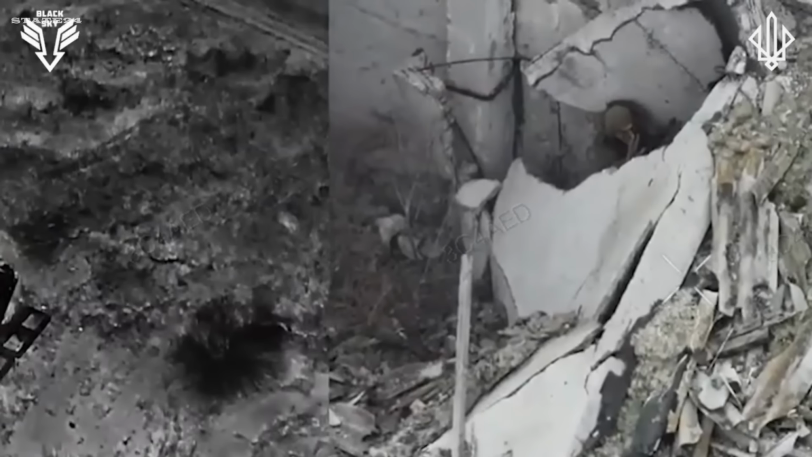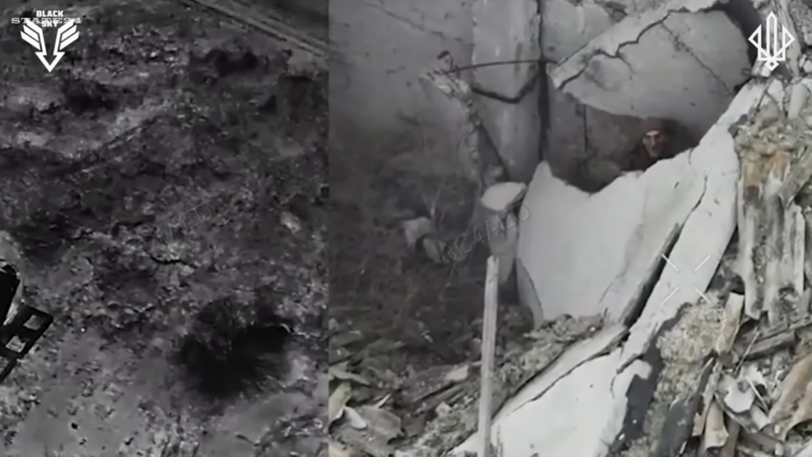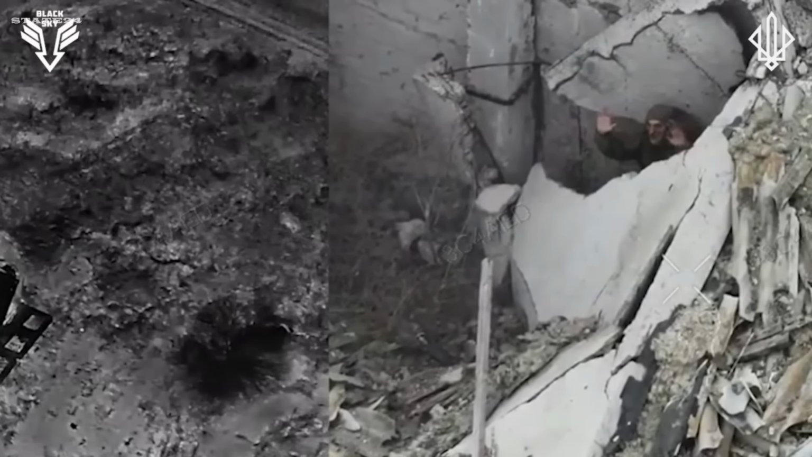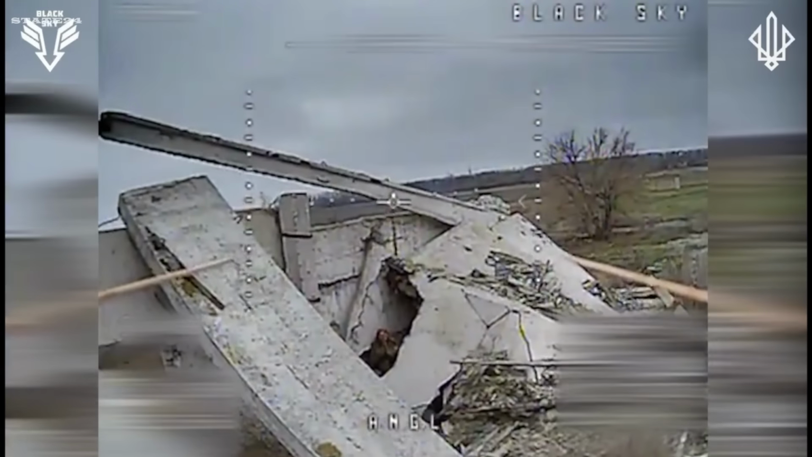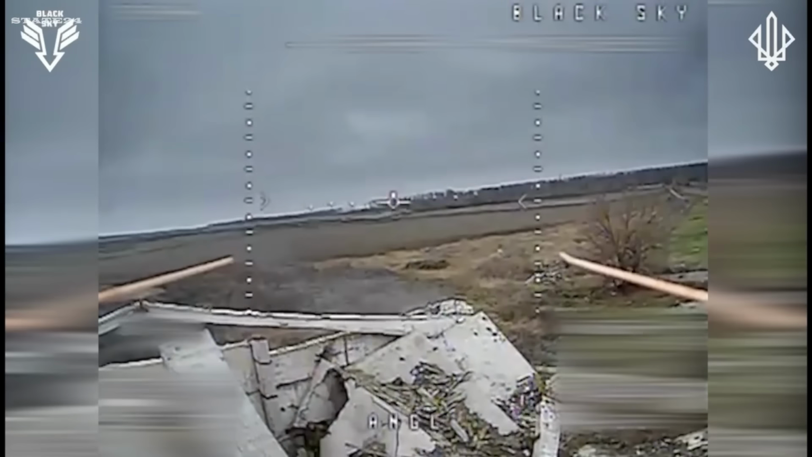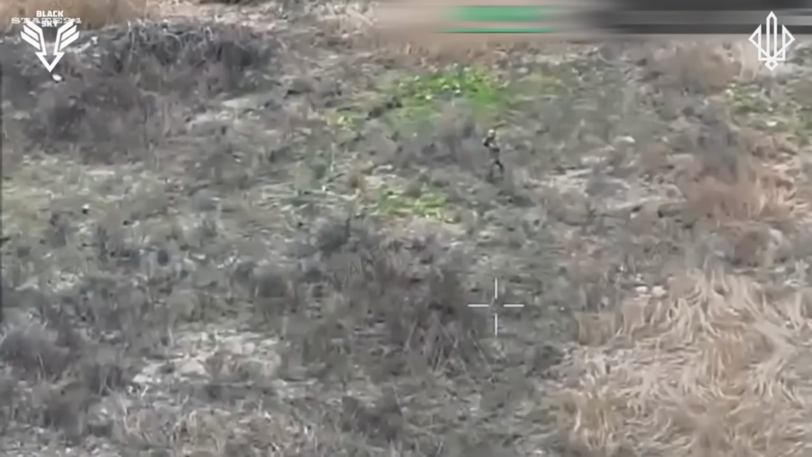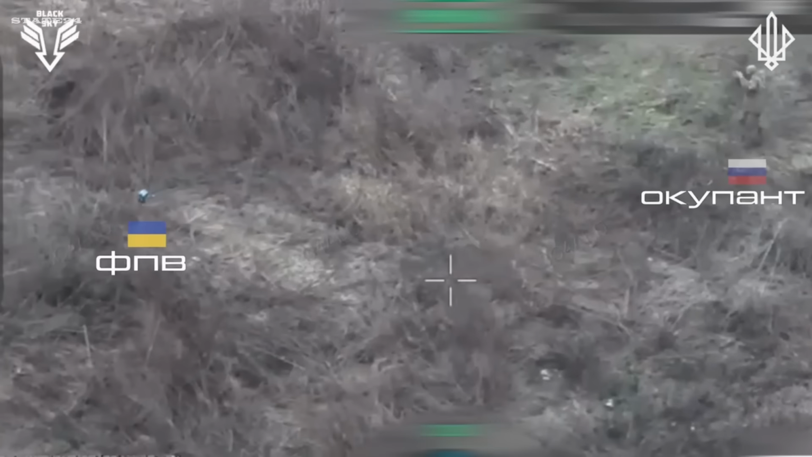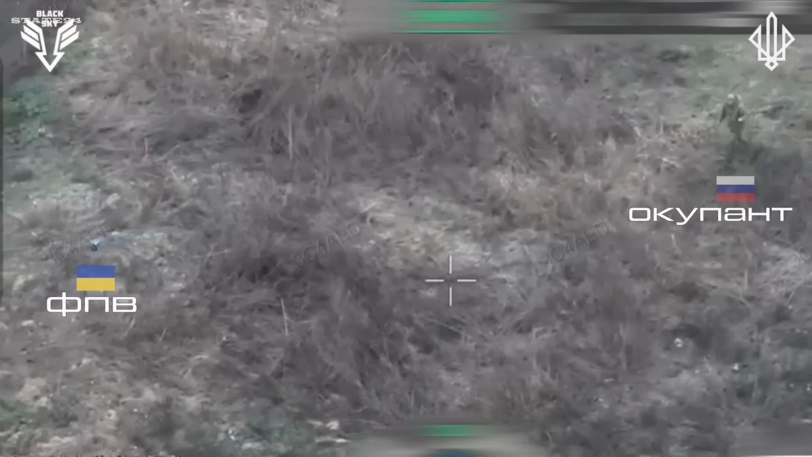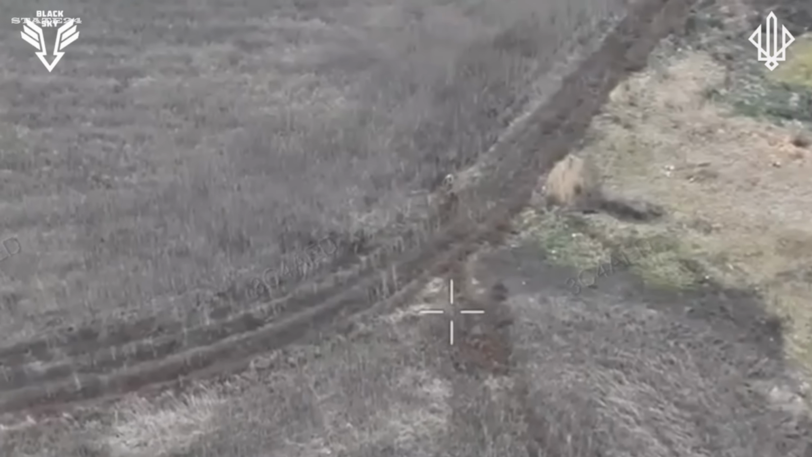In this footage, a Russian soldier hiding among the ruins was spotted. Just as the Ukrainian FPV drone operator was about to launch the attack, the soldier revealed himself. It was clear he was unarmed and in very poor condition. The FPV drone operator made a decision and accepted his surrender. The Russian soldier emerged from the ruins, followed the drone, and made his way to Ukrainian positions, where he surrendered.